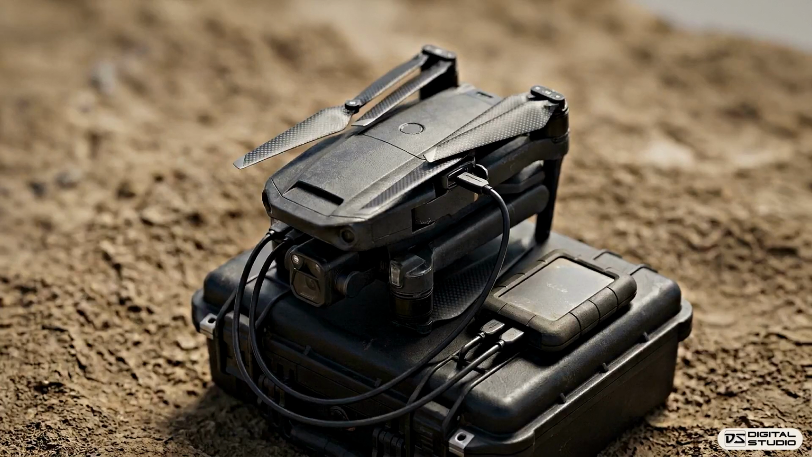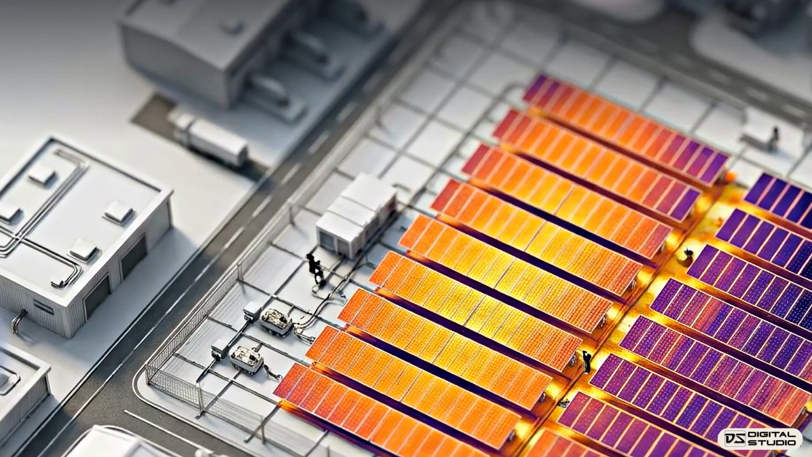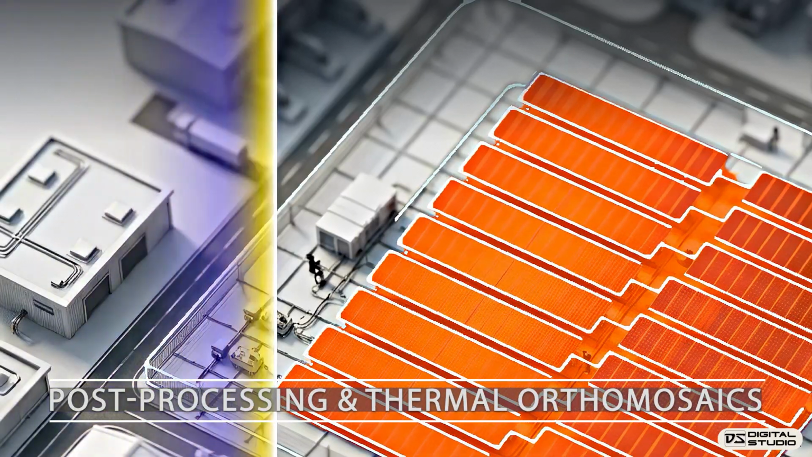The true work begins after the drone lands. The flight leaves operators with thousands of disconnected dual-spectrum images that require synthesis. Individual files are digitally stitched together to construct a massive, highly accurate thermal map, called an orthomosaic, of the entire plant. This digital wireframe represents the solar farm's layout.